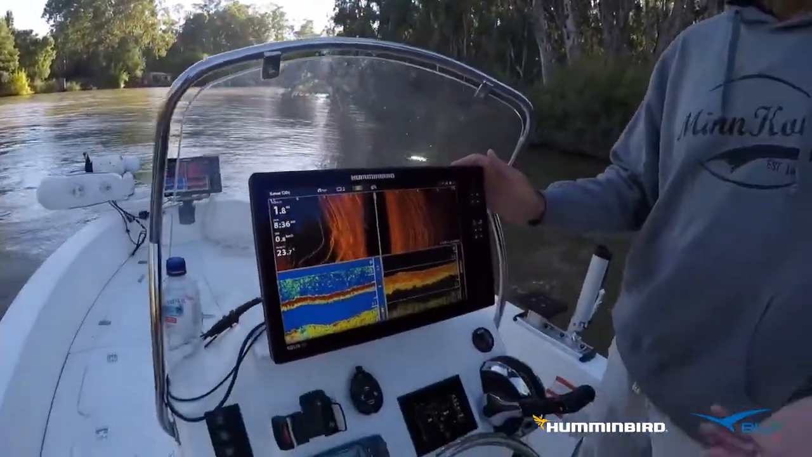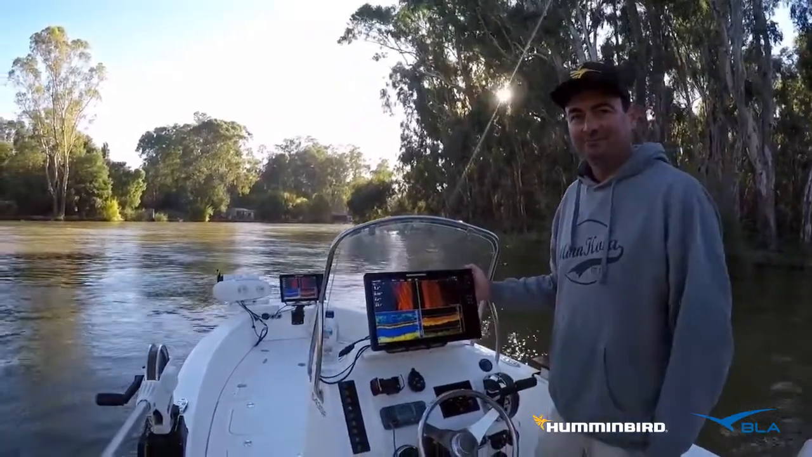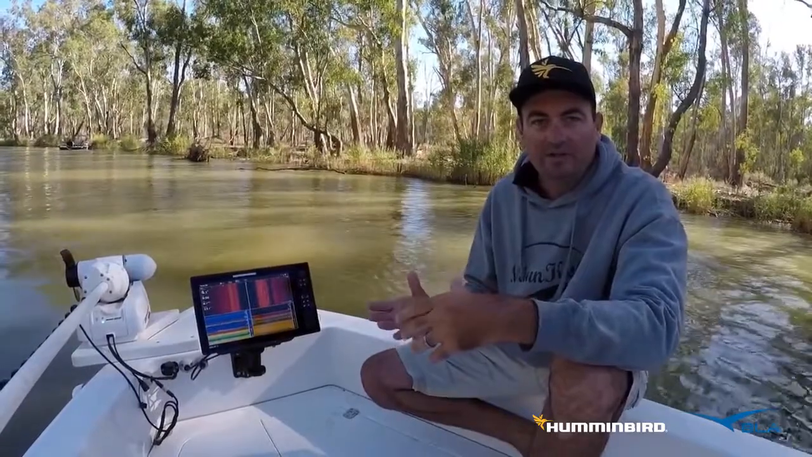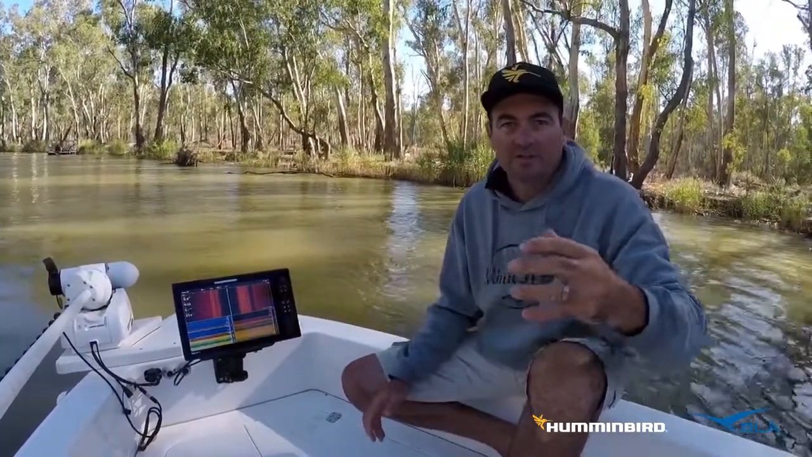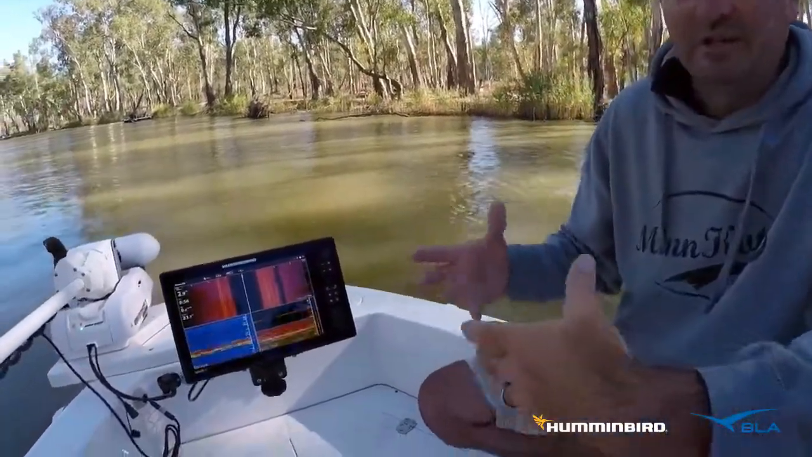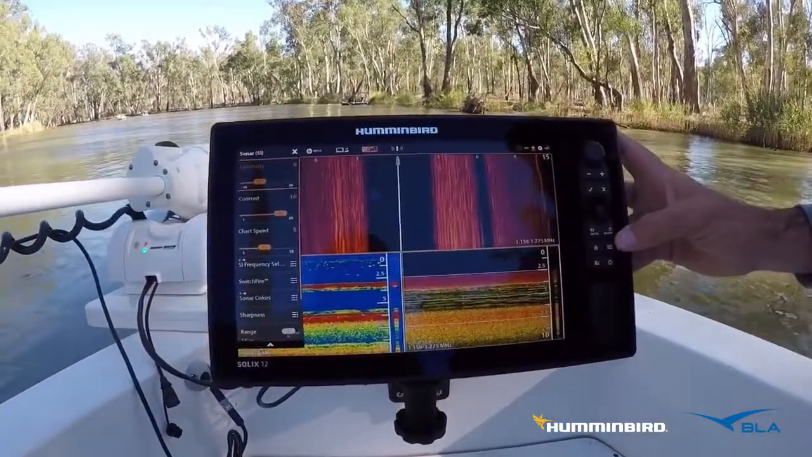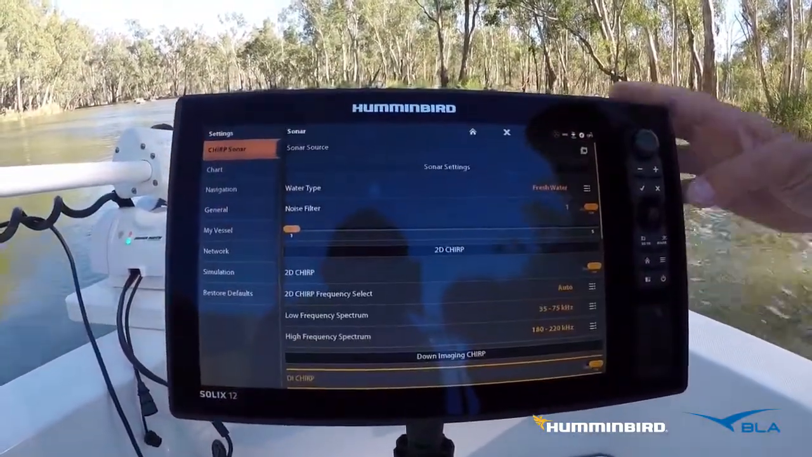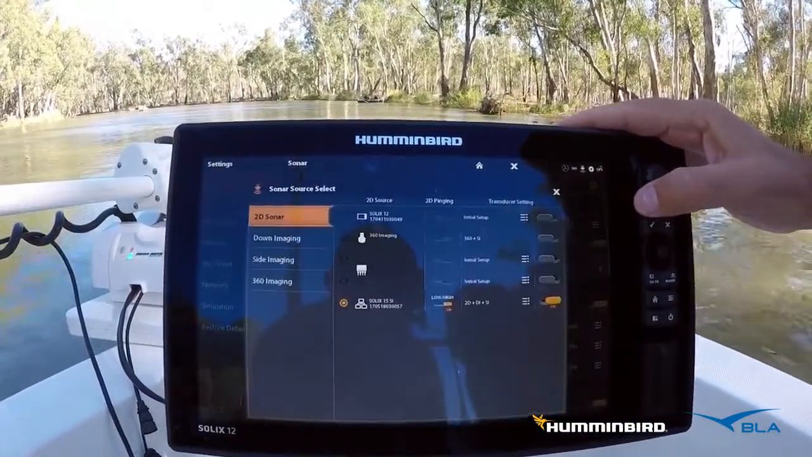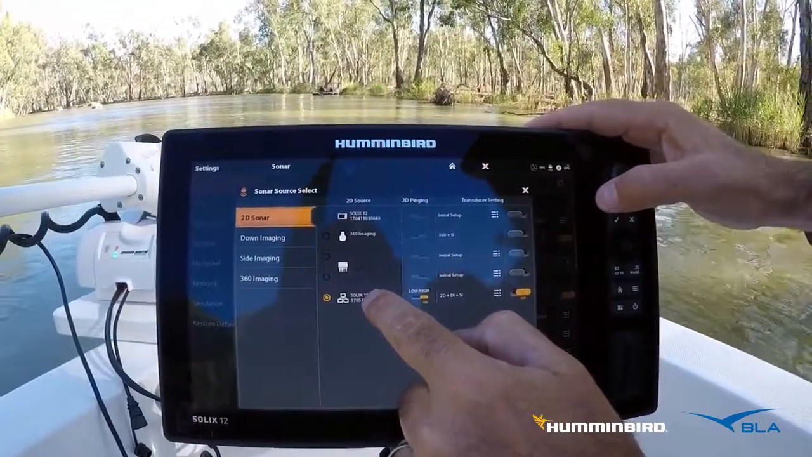There's just a couple more tricks and setups for your SOLIX and Link setup. If you're networking units, in this case we've got twin SOLIXes, a 15 on the console and a 12 up the front, and we're sharing one transducer. I'll go through the setup part of that. If we push the menu button twice, we go to sonar source. You can see here we've got the SOLIX 15 SI ticked.